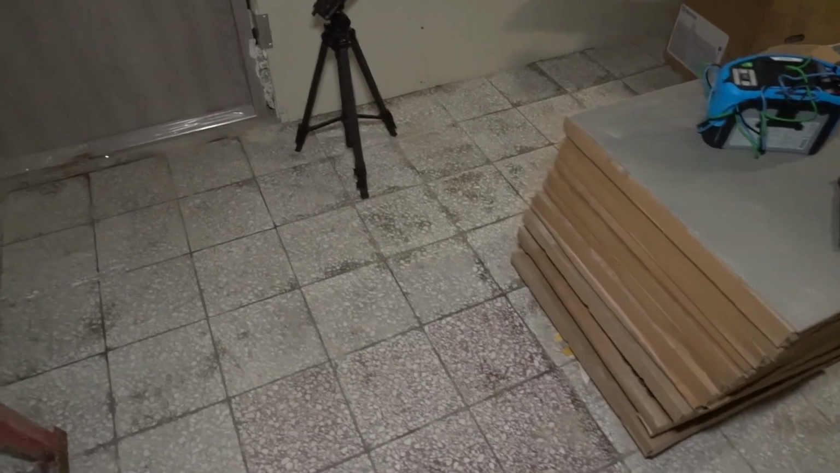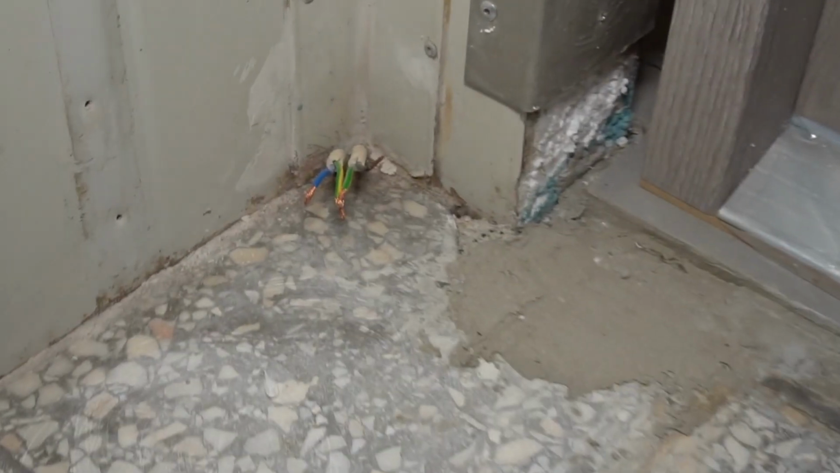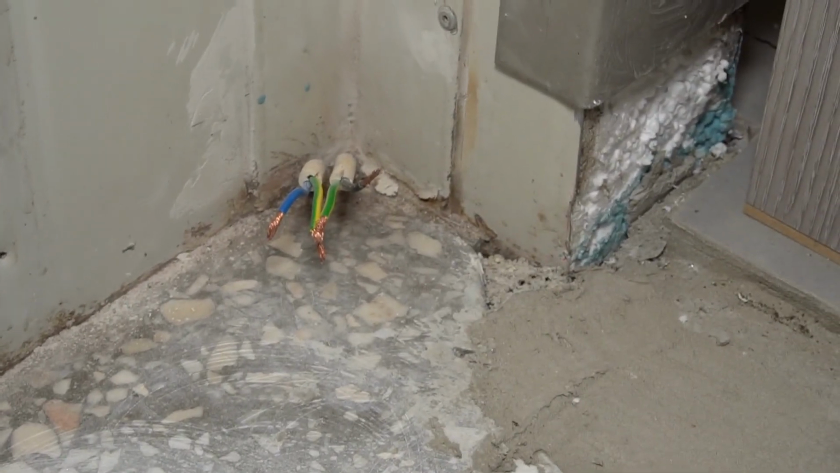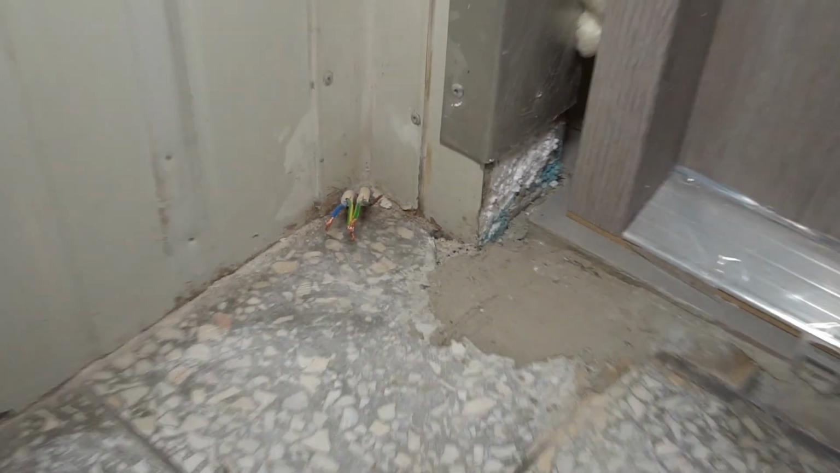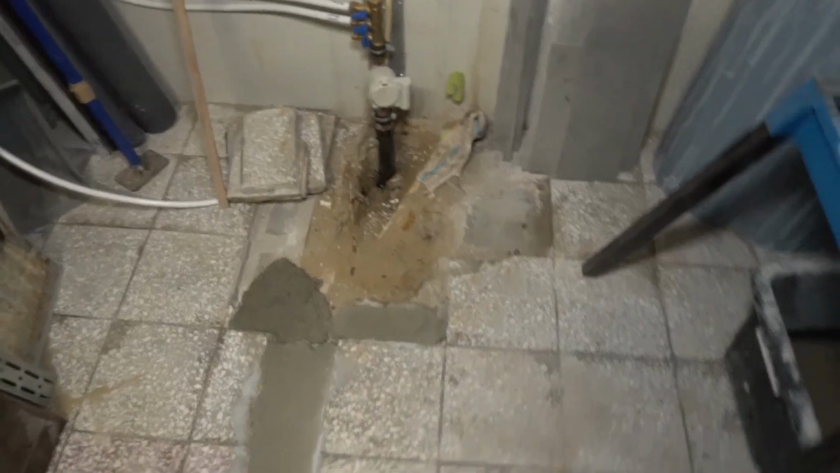Hello Internet. Today I've got something work related. I was asked to check if this floor heating can be salvaged and run again. I have a bad feeling because this is an old building and the floor looks something like this. There is a big hole in the floor and everything is a mess. But we will see what we can do.